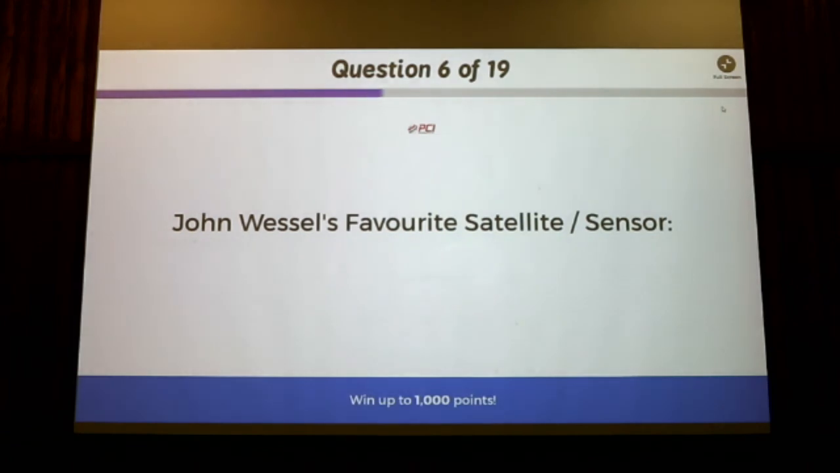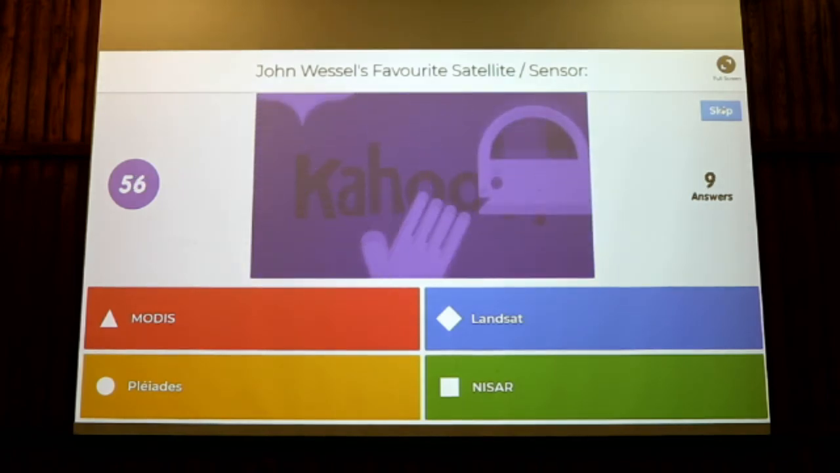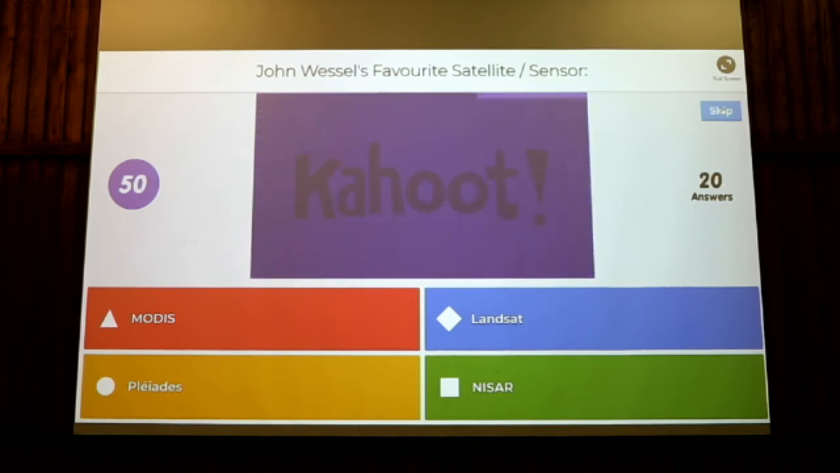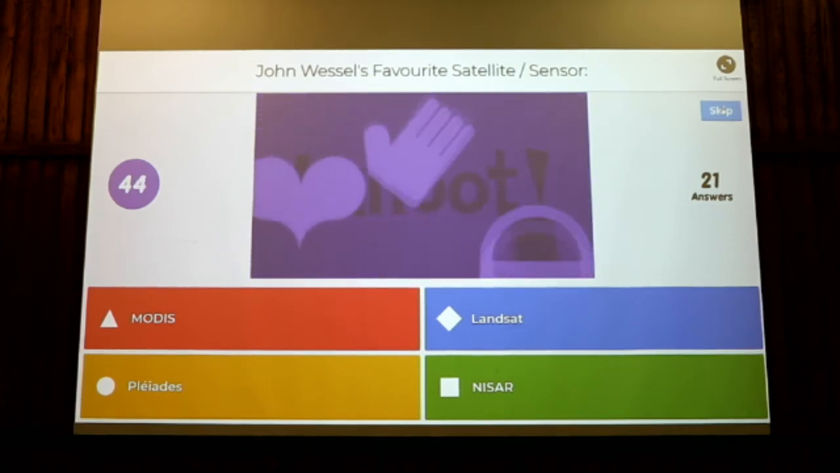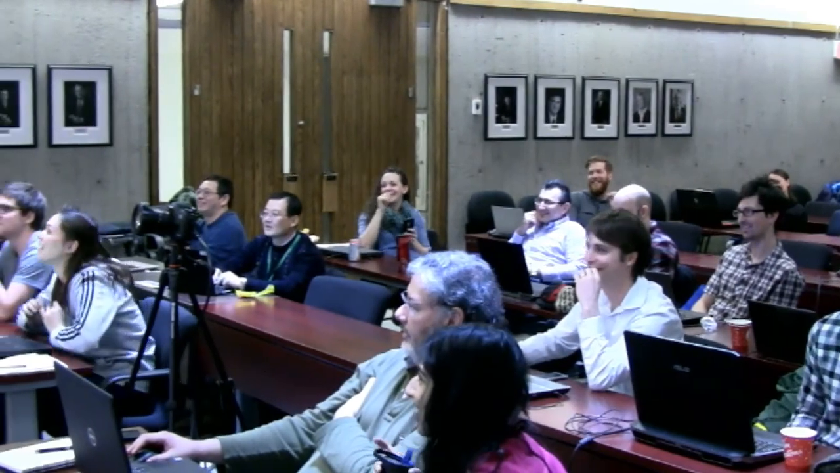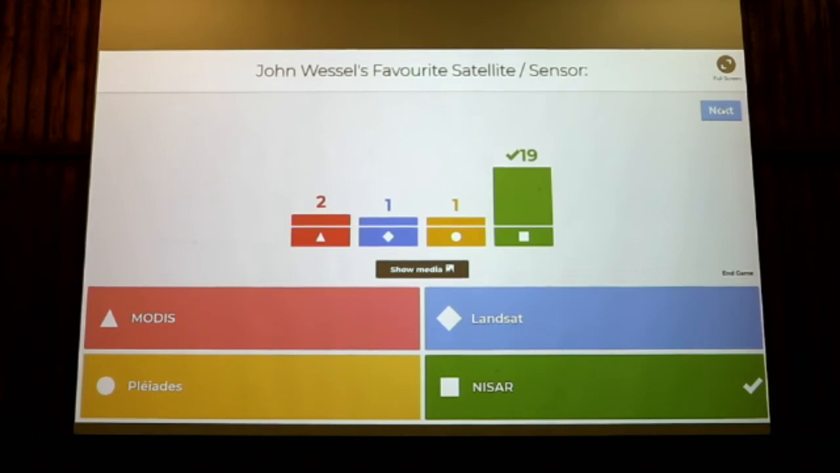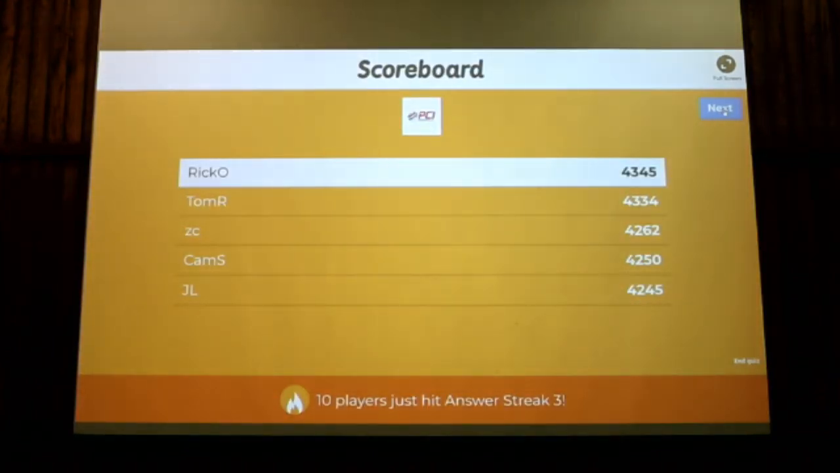Okay, John Wessel's favorite satellite/sensor. MODIS, Landsat, Pleiades, NISAR. This is the networking part of the week. If you're networked, you'll know this answer. I think this is incorrect. No, I heard him say CareSat. Okay, maybe that's coming up later. All right, so the correct answer was NISAR. And 19 people got that right, so that's great. Rick's still rocking it. Tom.